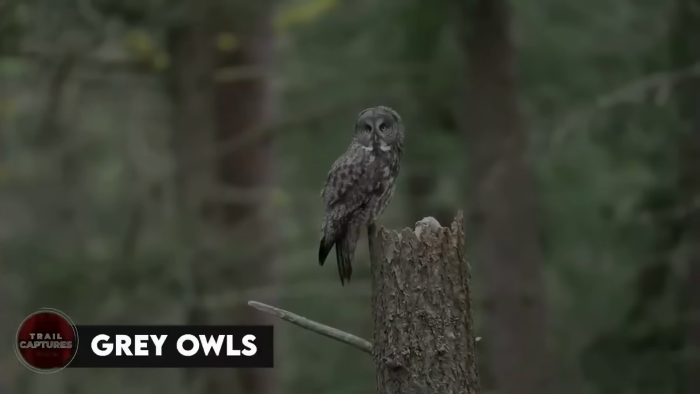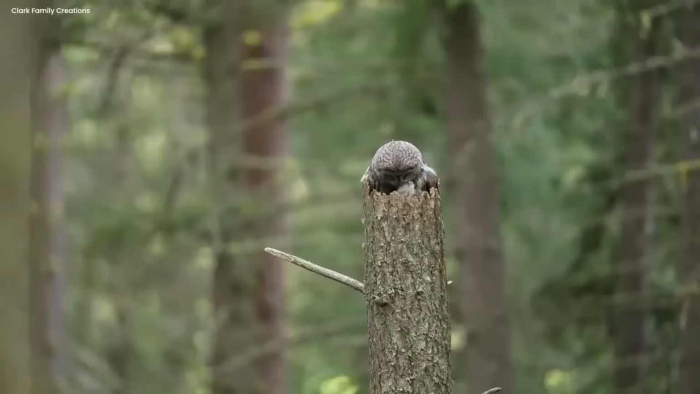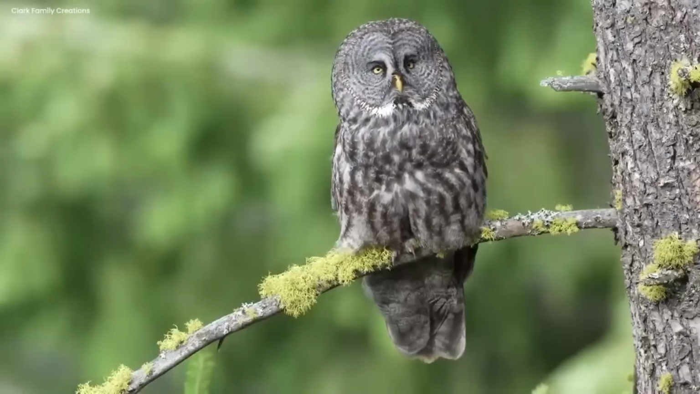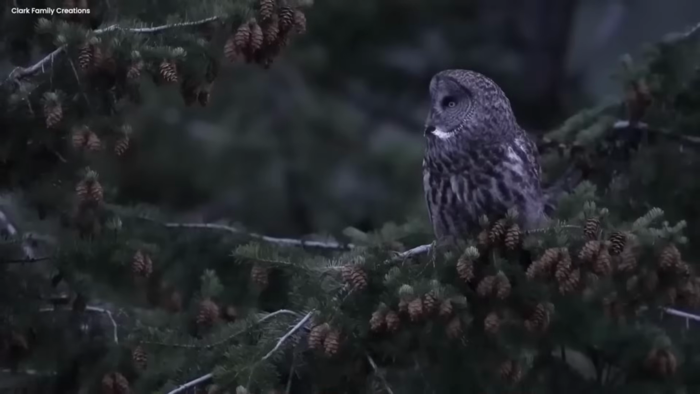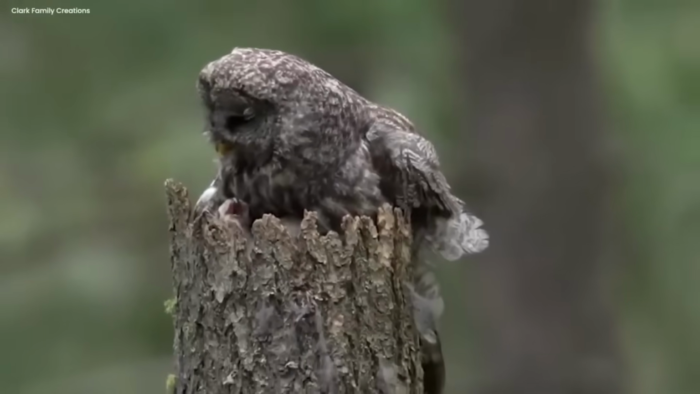Gray owls. A magical video shows an old forest with a wise gray owl and its two babies. The owl is big and looks cute with lots of soft feathers. Gray owls are the biggest owls on Earth. They live in the daytime, which is unusual for owls. The video makes the forest seem mysterious. The owl is like a guardian of the ancient trees.